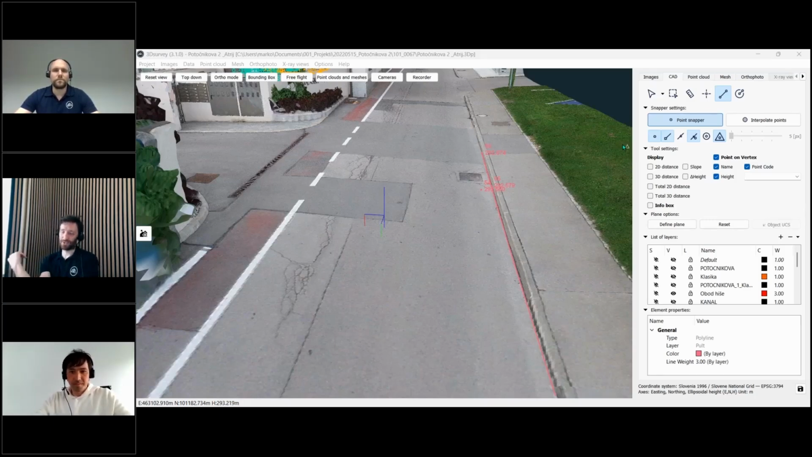And yeah, another option is you could also snap those points to, let's say, a roof. This is another scenario, and you just select snap on highest in that case, because the roof is usually the highest point.